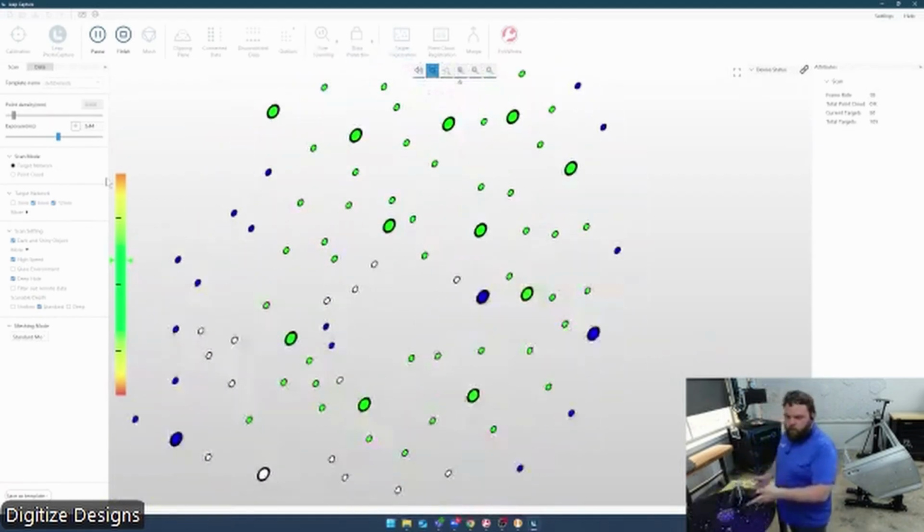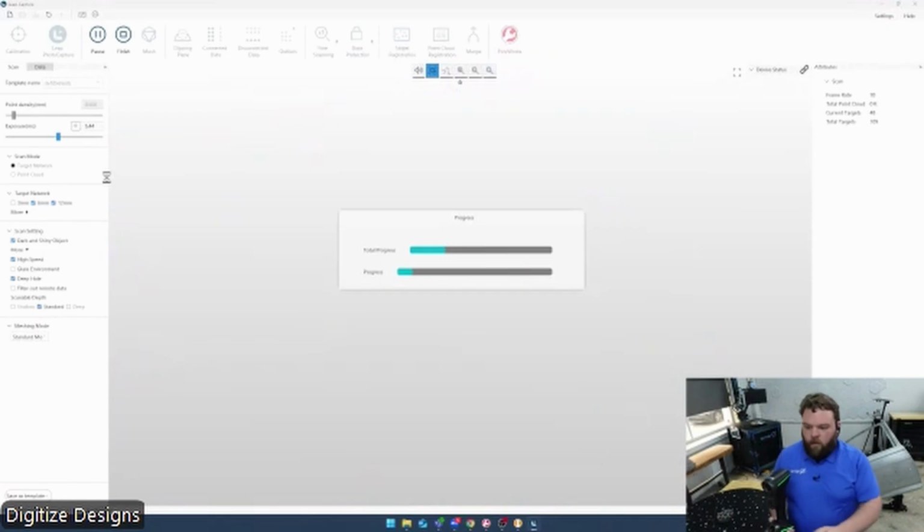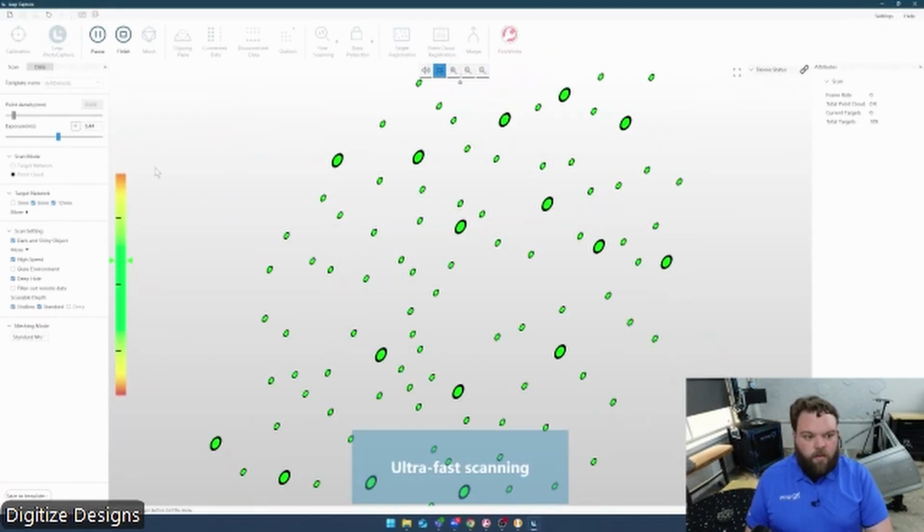I've got a question about how we calibrate. I can show you that. There's just a little calibration board. I'll pull that over here as soon as we're done with this guy, and I'll show you that process.